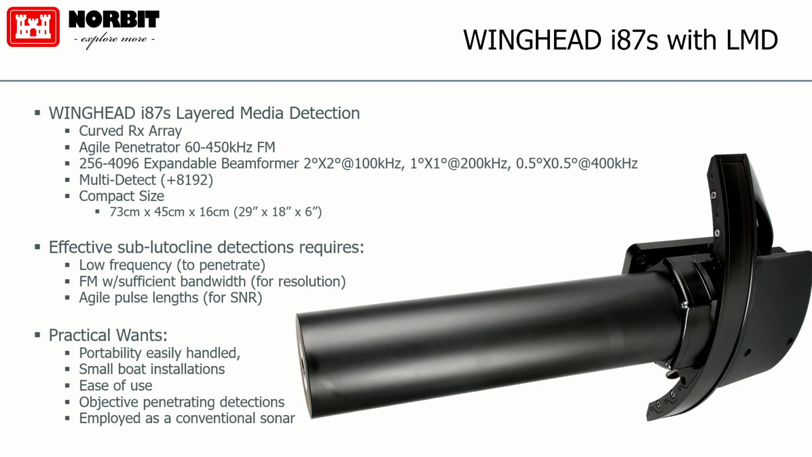So it's a big system. It's heavy. It's 29 inches long. The heaviness is in that transmitter. It's absolutely full of electronics, because it's employing beam steering in the transmit sector.